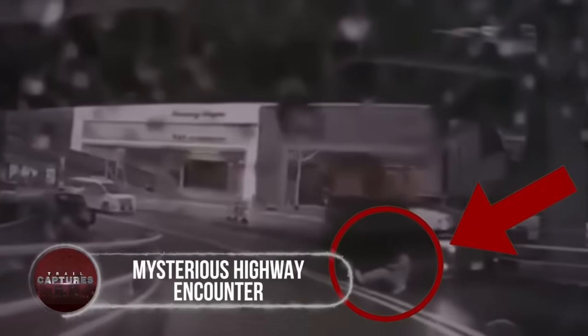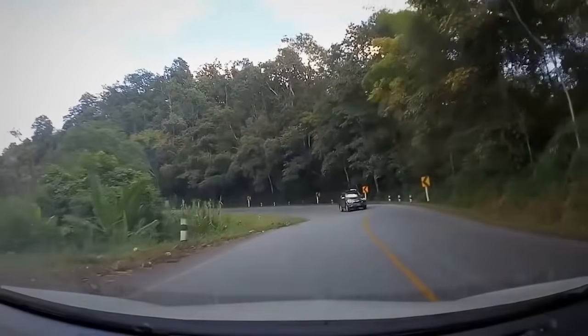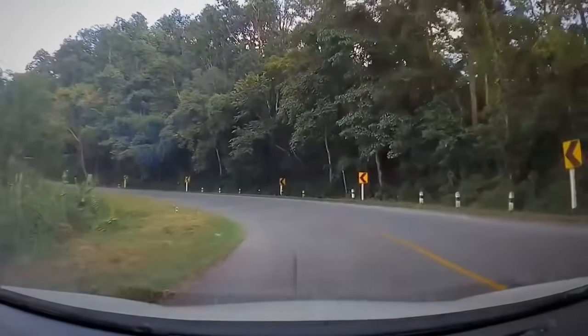Mysterious highway encounter. Imagine cruising along a busy highway, minding your own business, when something bizarre unfolds before your eyes. A driver's camera captures an unexpected scene that leaves them utterly bewildered. As they round a curve, a van approaches from the opposite direction. Watch closely as a man suddenly materializes on the road, seemingly falling from an unknown location.